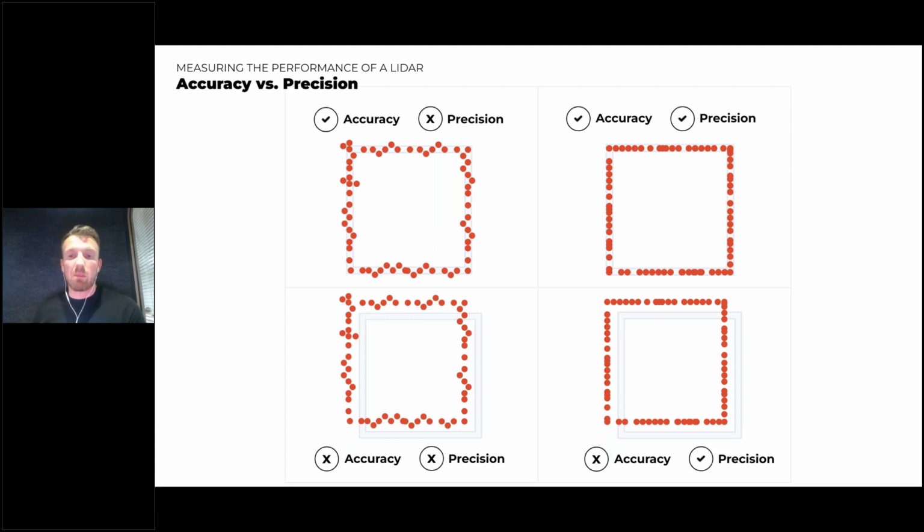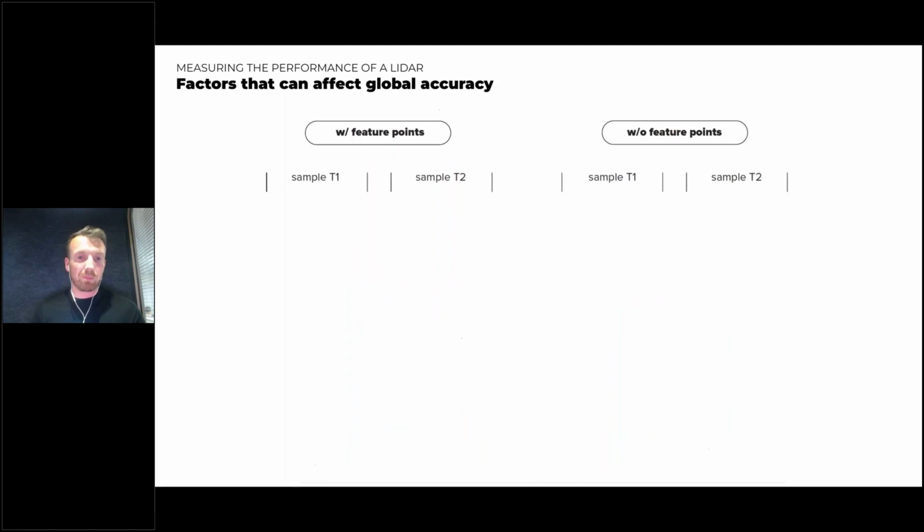Moving over to the right-hand bottom side, we are very precise, however, we're not accurate. So the points are very precise to one another, so the neighbors are quite precise. However, the accuracy is just not there. And what we really want to achieve here is to be able to show that we can achieve the accuracy and also precision at all times when we're mapping different types of environment.